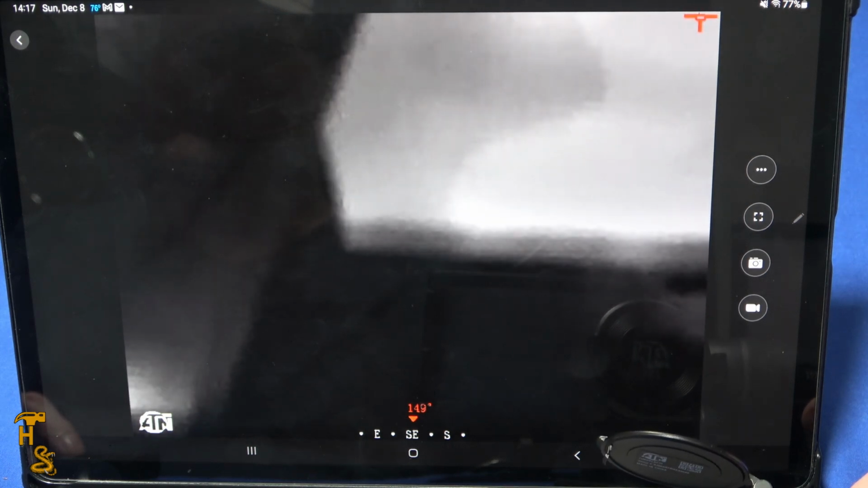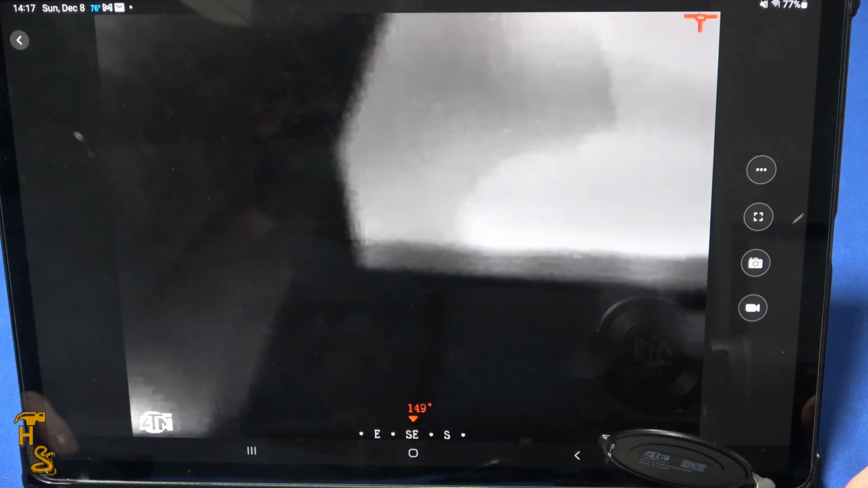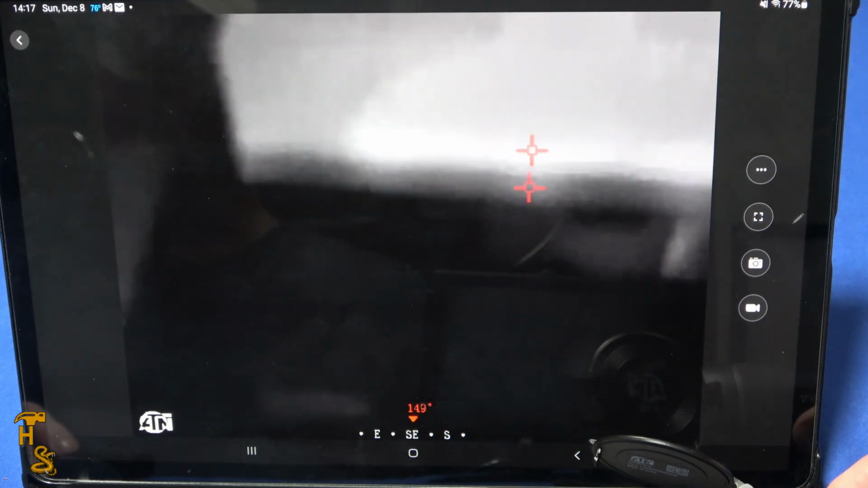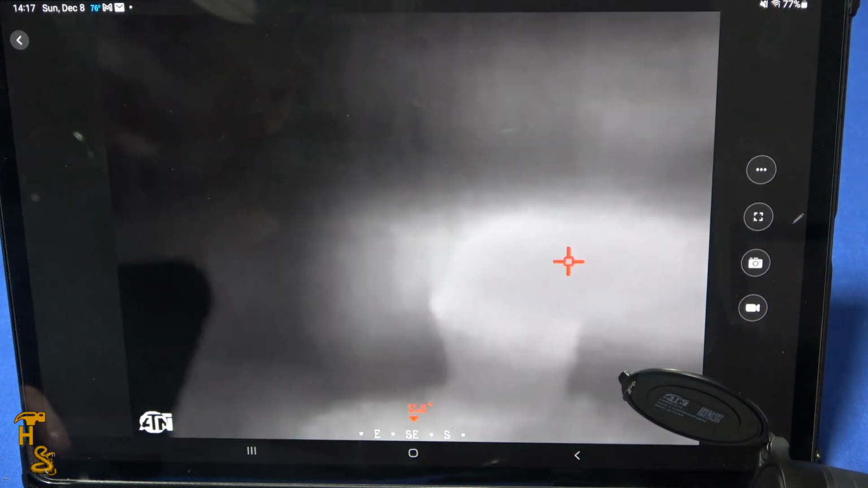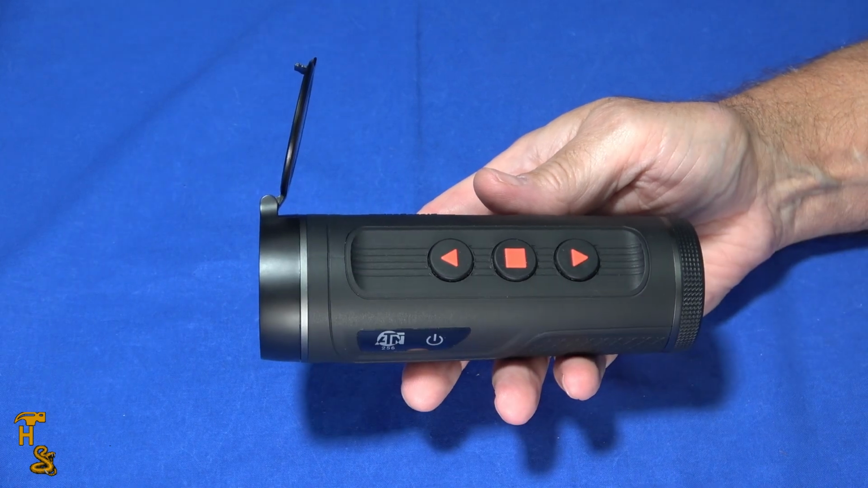The BlazeSeeker that I've got in my hand is the entry to the Blaze series. There's another one above it, but it's roughly twice the price. It does have higher resolution and a little bit more detail, but for most purposes, this one's actually going to do pretty well.